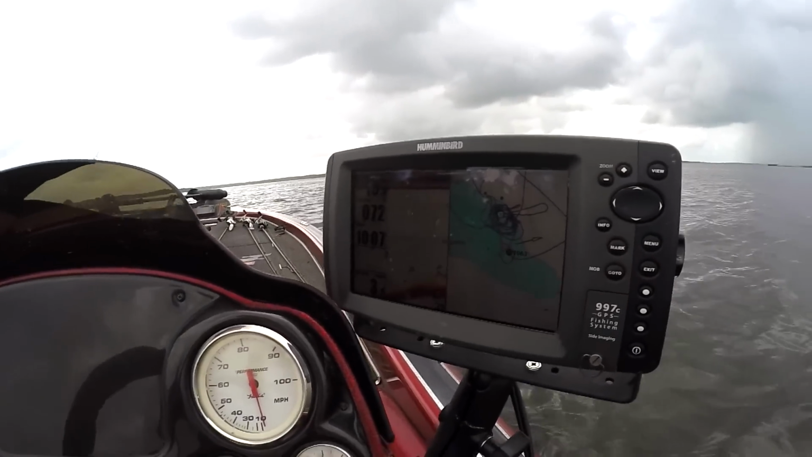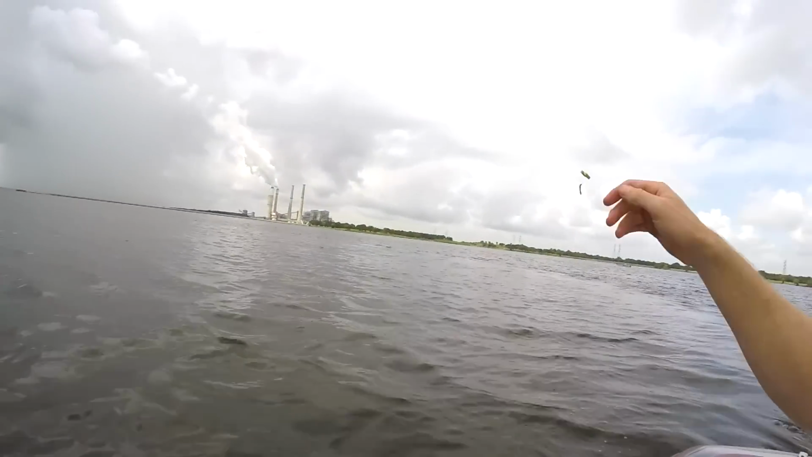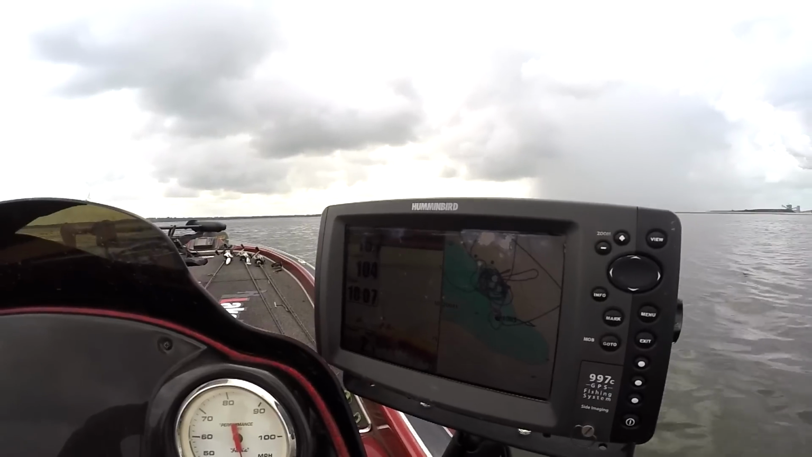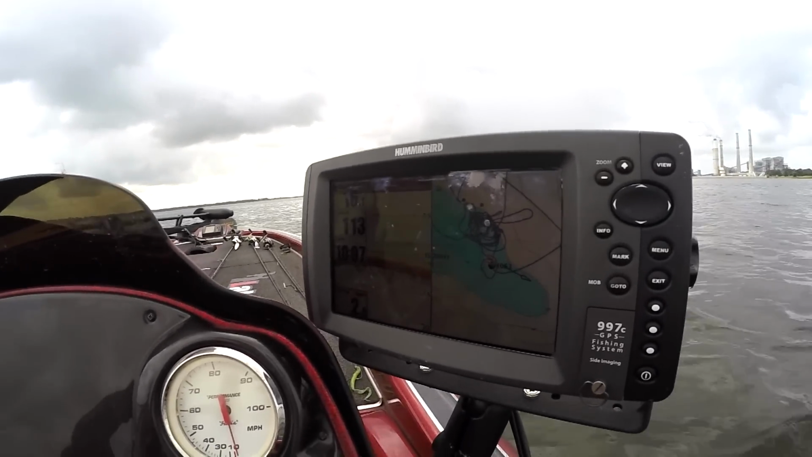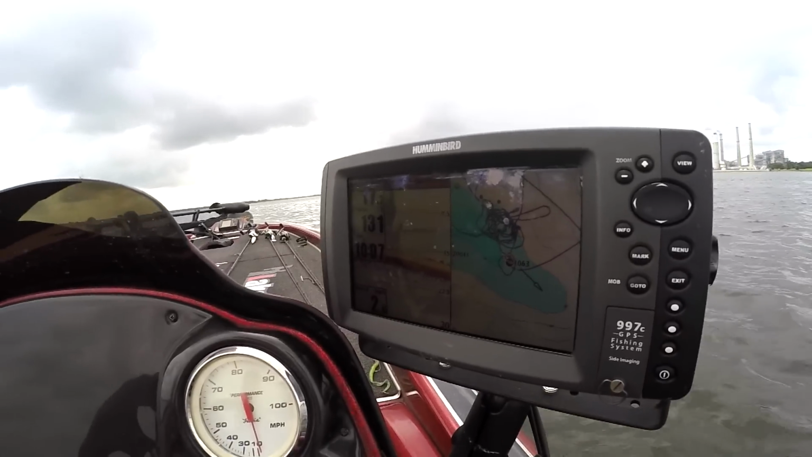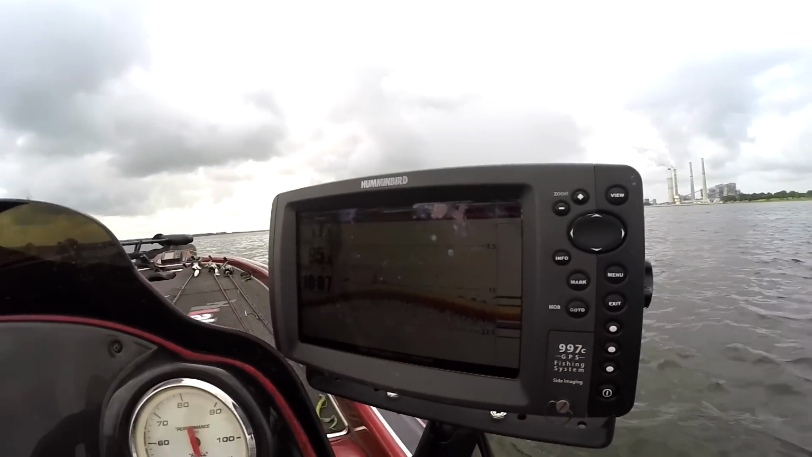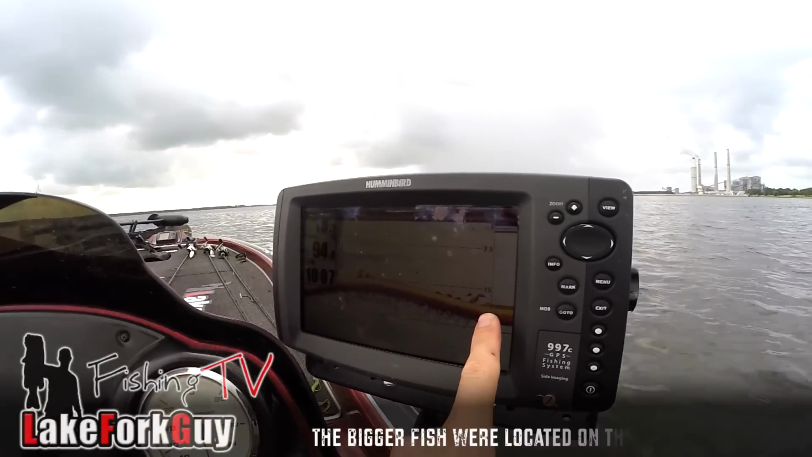Okay, and there's where I want to throw my buoy. So I'm gonna throw that out. Looks like there's a couple of small fish there, and then there should be a few more on this break out here, a little bit deeper. So this is where I want to be throwing right here on these guys.